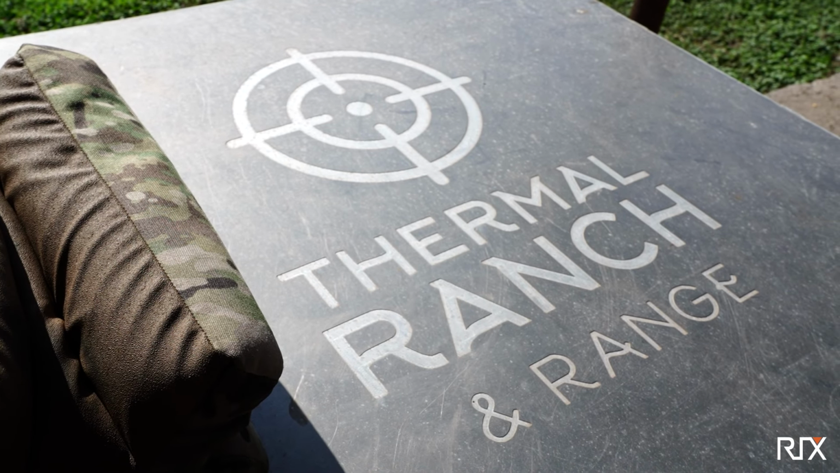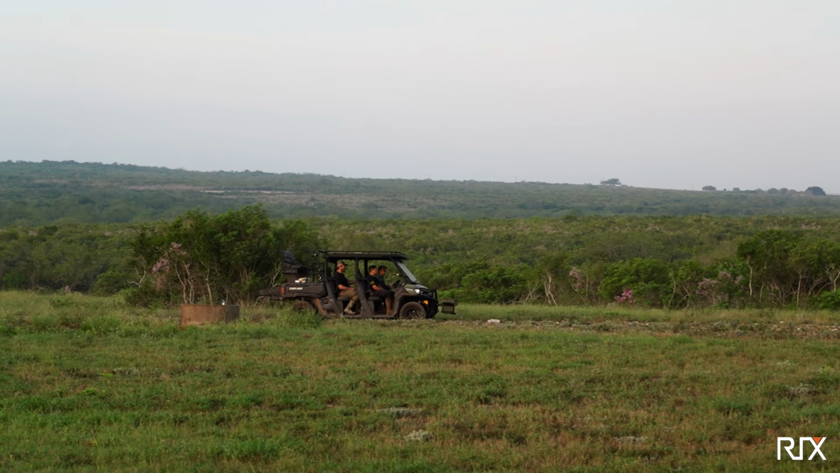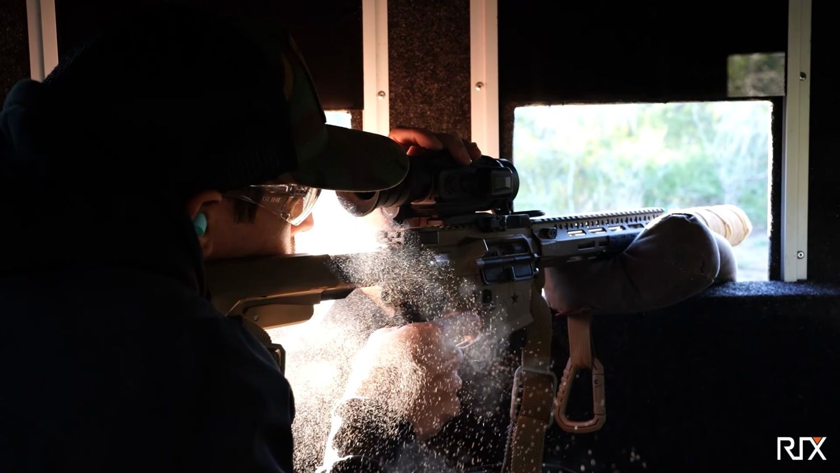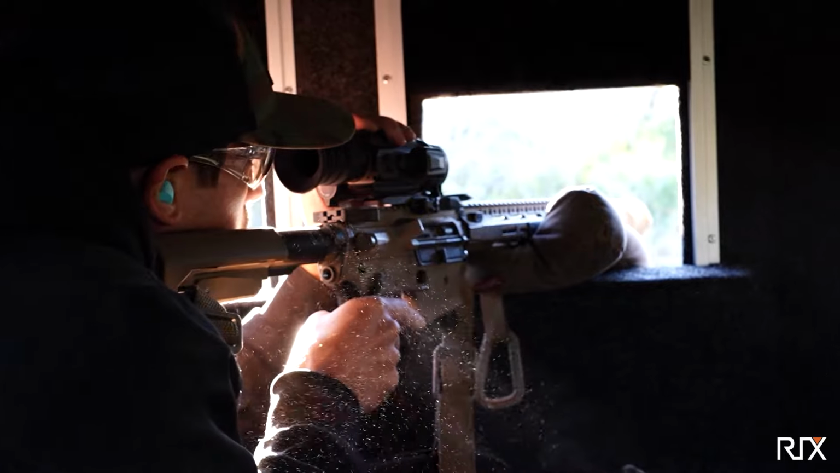I had the chance to go out to Thermal Ranch here this last week, and I've never actually shot anything personally, but I was given the opportunity to sit in the blind and do some deer hunting. We went out for some nighttime predator hunting, both coyotes and hogs. And let's get into the stuff that I got to use.